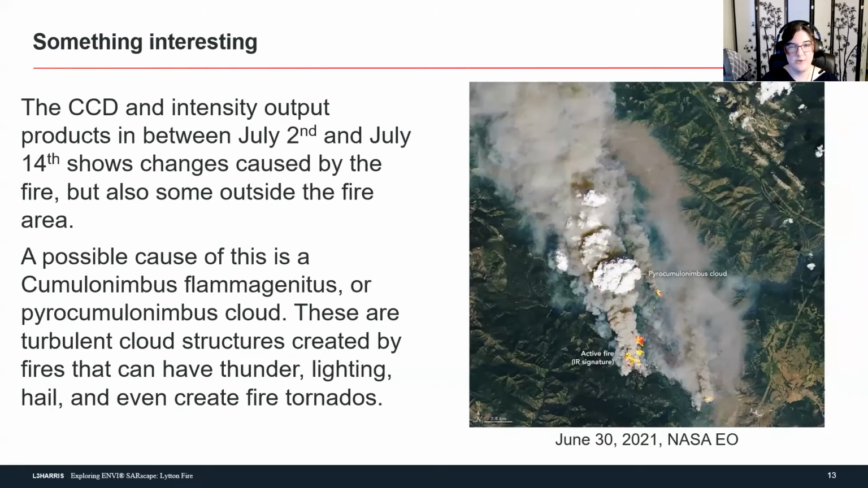So with the Lytton fire and, unfortunately, a lot of other fires that have been occurring, we had some major problems. Fires are problems, of course, but I was looking at the coherence change detection output between July 2nd and July 14th, and I saw something that wasn't normal for the rest of the scenes. I honestly am not quite sure what caused it. If someone in chat has figured it out, that'd be awesome.